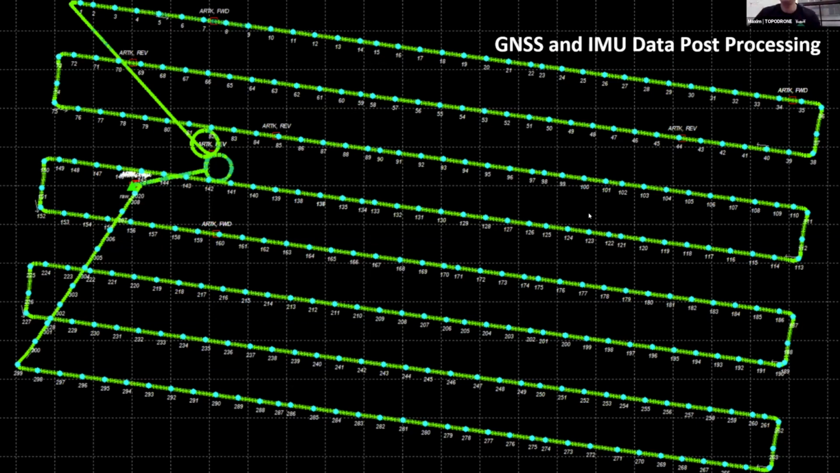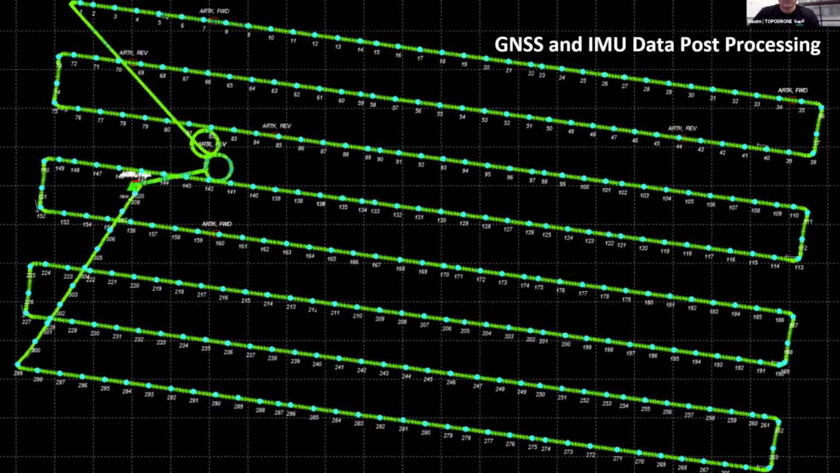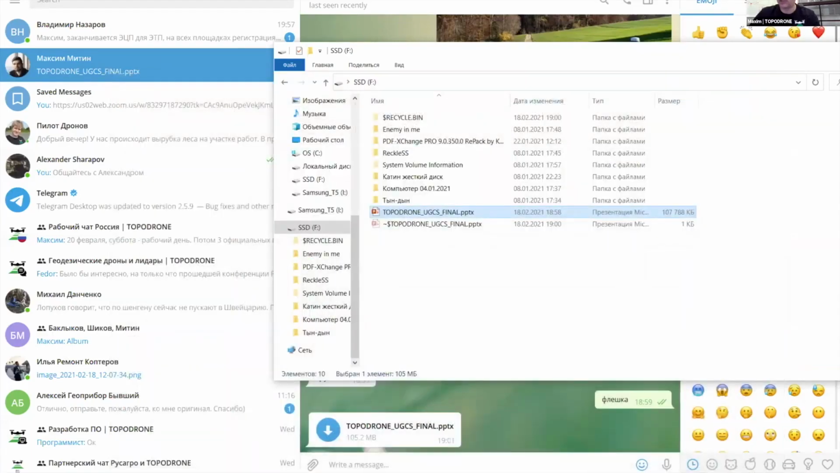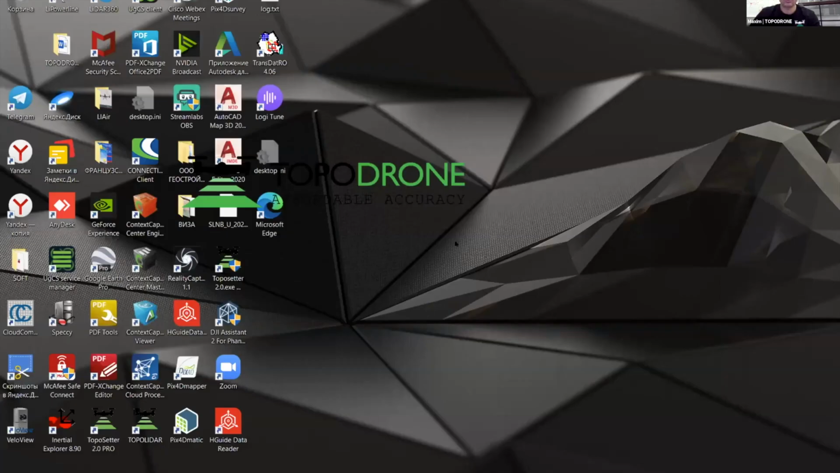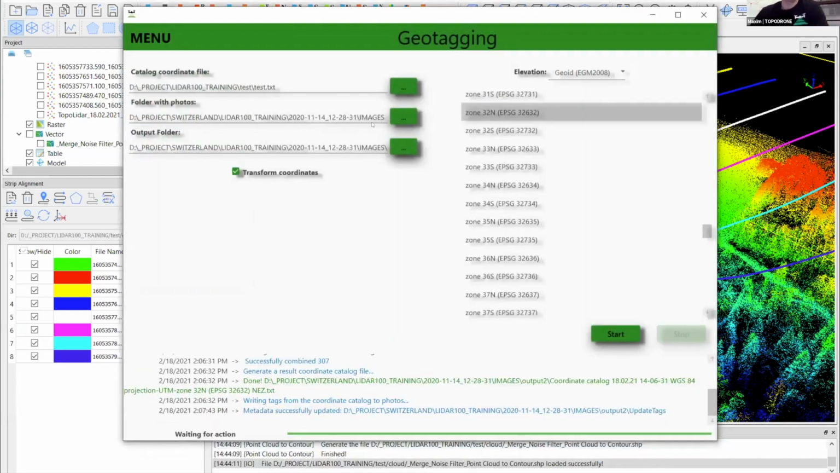And after that, we need to use TOPODRONE software. I will move to this software, called TOPOLIDAR. Just a moment, I will find it. Okay, so right now I will run the TOPOLIDAR software. It was already predefined. So after GNSS data post-processing, do you see my screen? Yes.